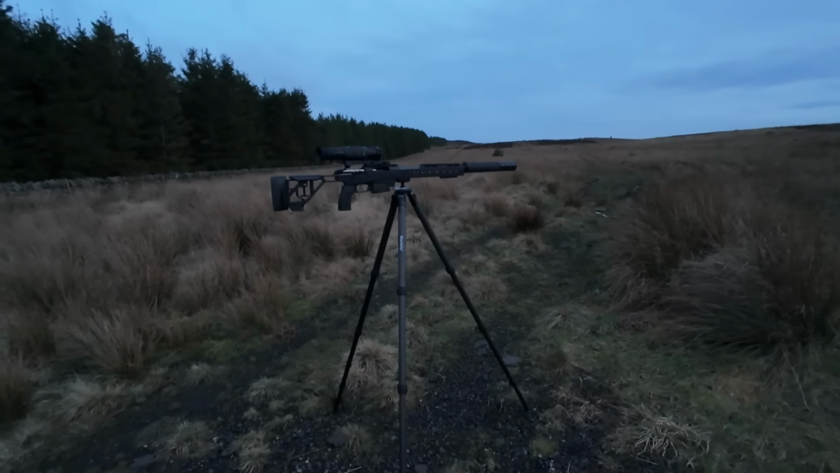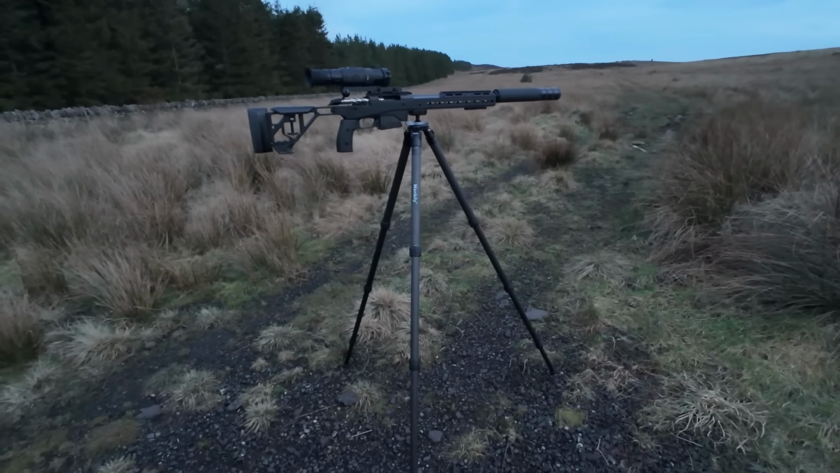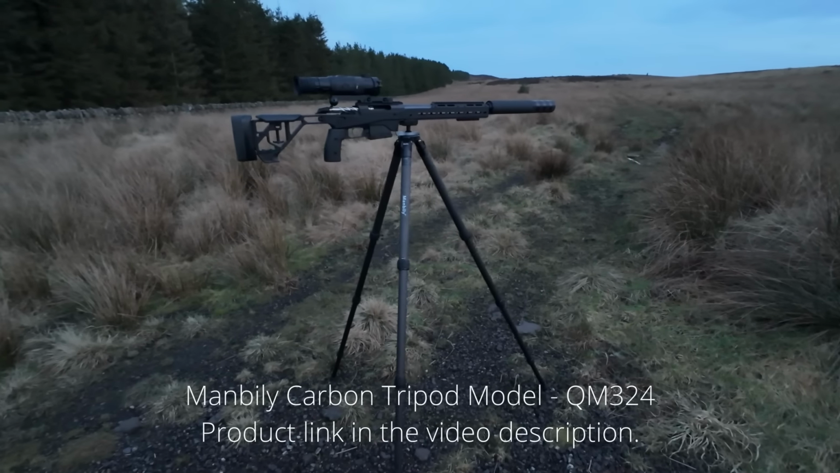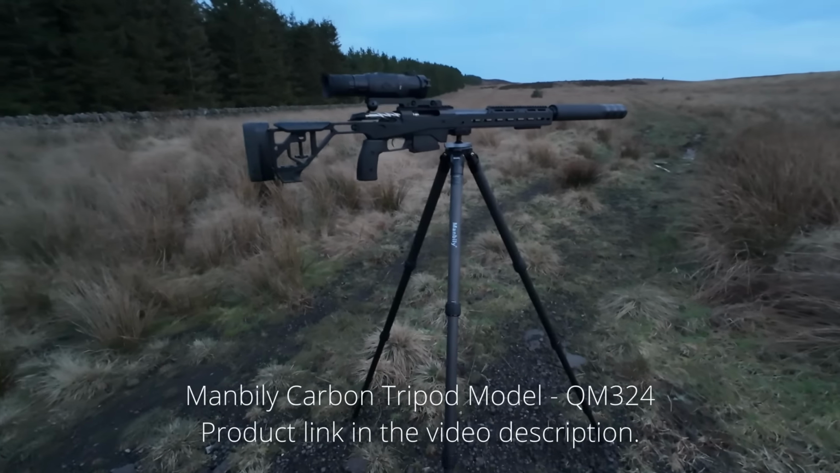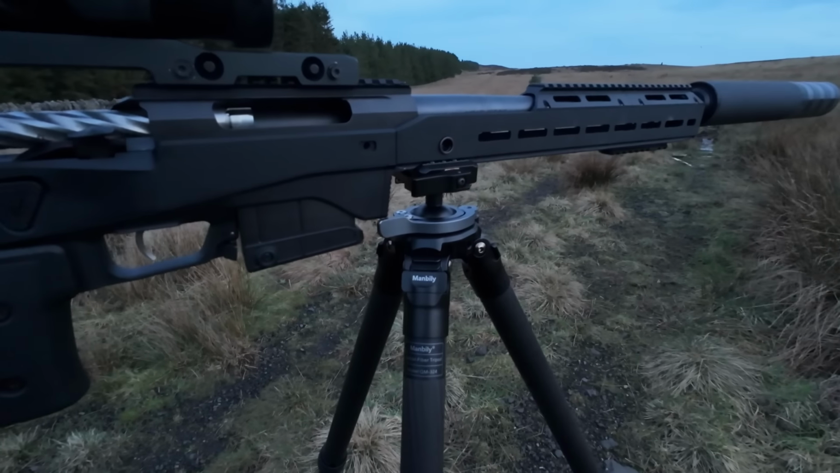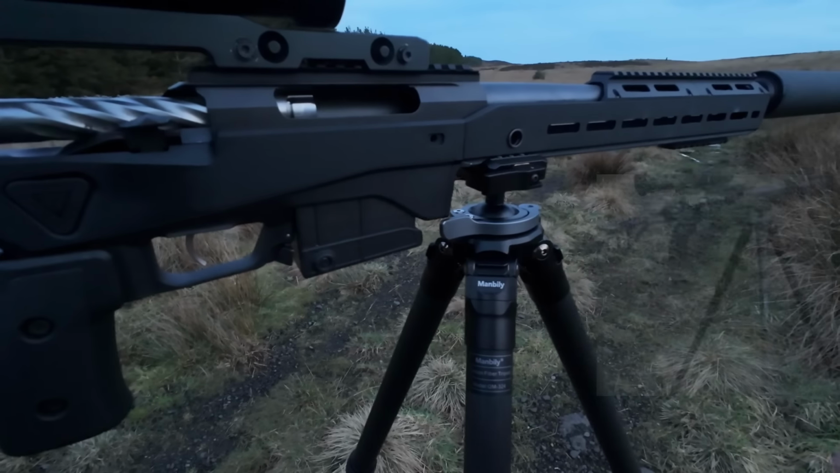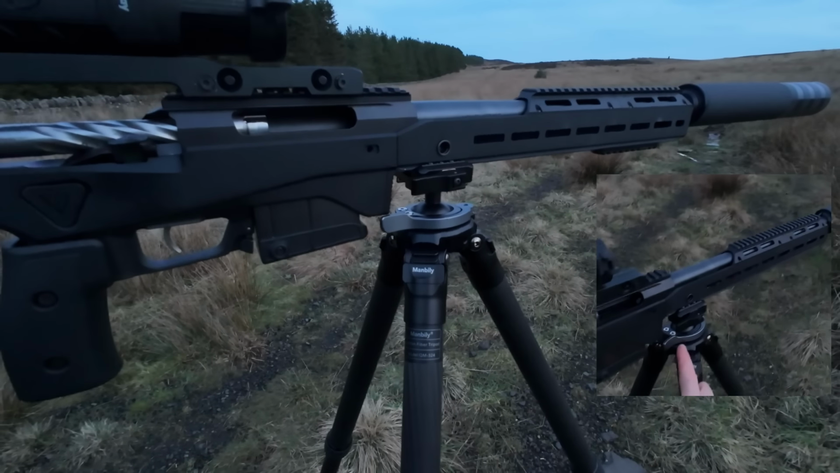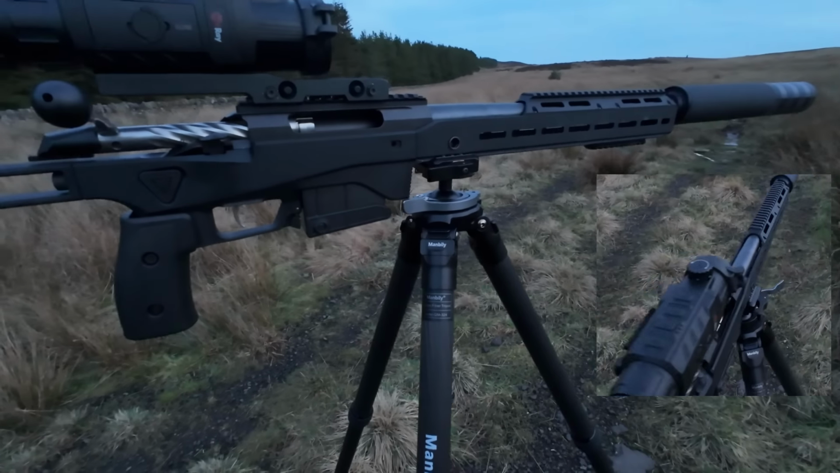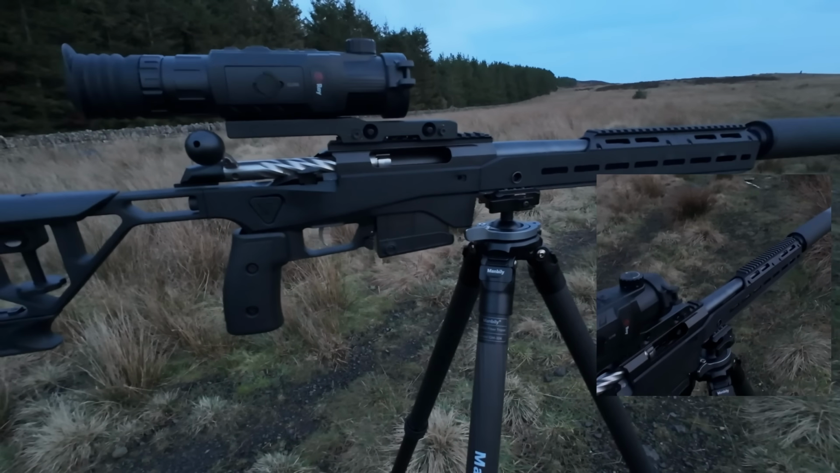Right, as you can see, I've also got a brand new Manbily tripod. It's got a new locking system on it. The ball head's actually built into the tripod itself. Whether you like that or not, I don't know, but it is good in respect that you don't have anything to come loose or to mess around with. And as you can see there, it's got a locking lever that just pulls out. I'm not going to do that now because the rifle will slap down onto the deck probably. And I can't show you because I'm using one hand to hold the camera.